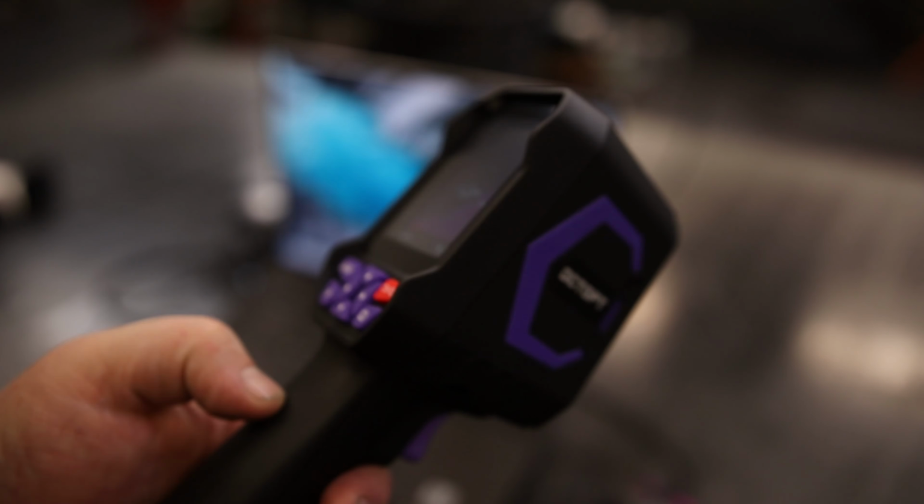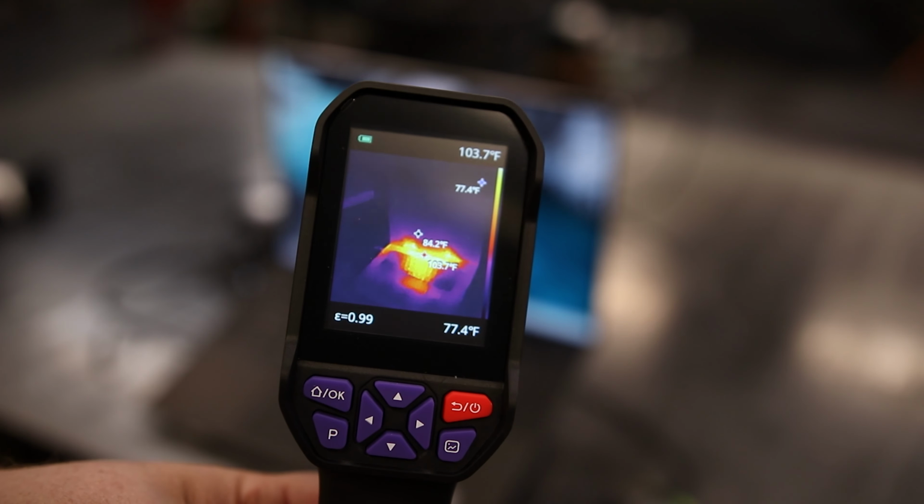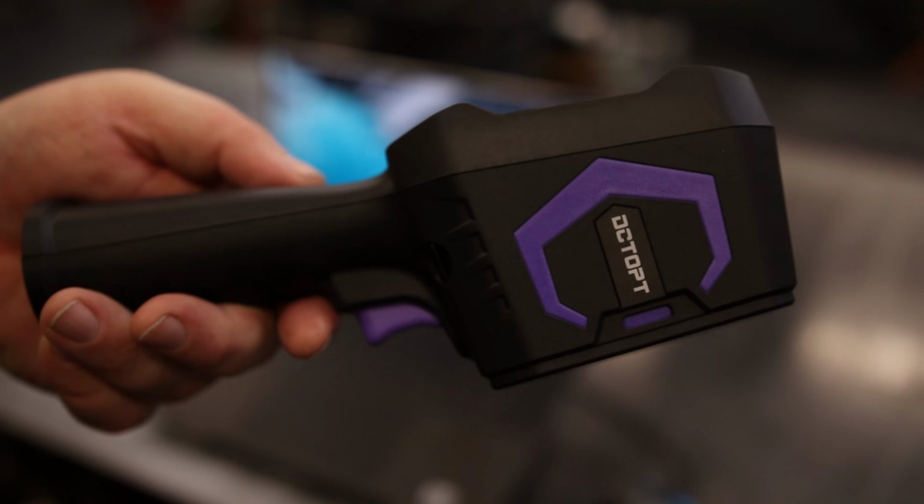So yeah, very interesting thermal camera. Really love how that thing works. Love that we got all those features on there. And for the price, that thing is an absolute steal. So overall, I'm very happy with that.